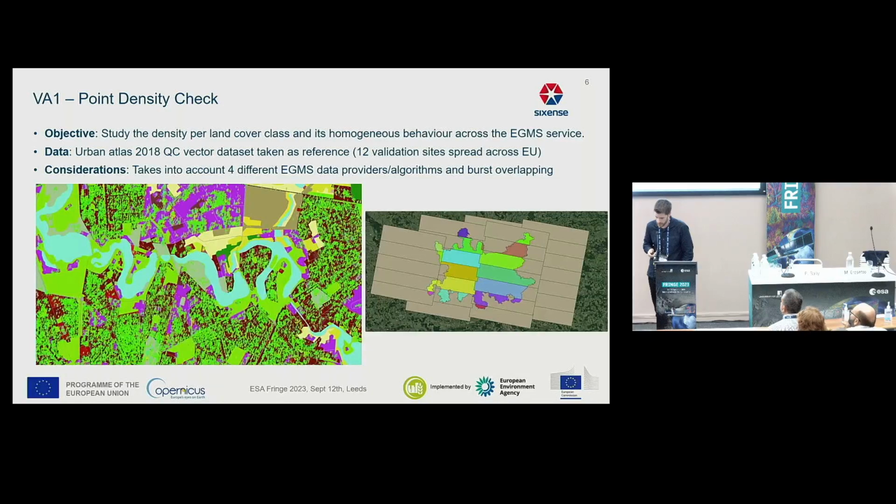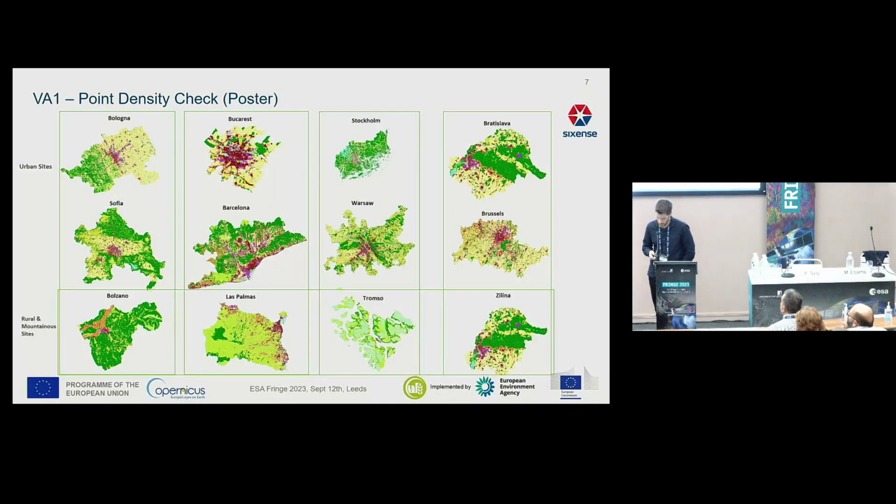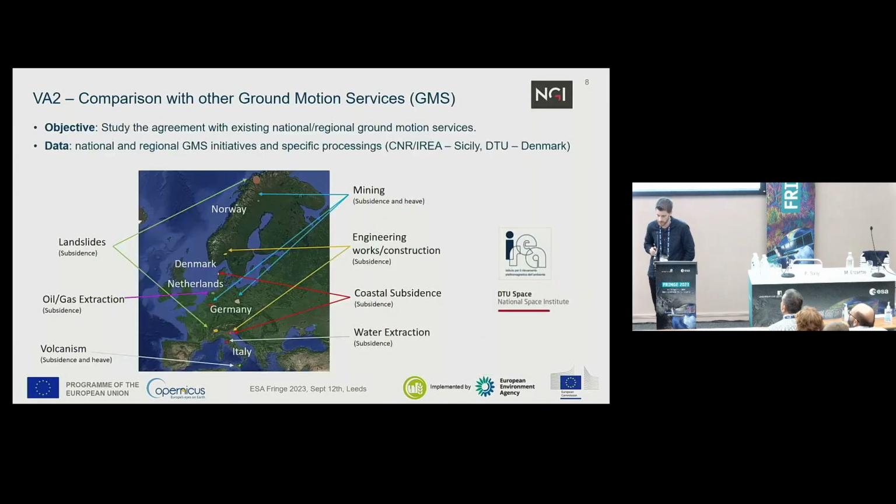Not only that, but you see on the figure on the right that we do the analysis separating the bursts, so we don't consider the overlap, to have the nominal densities. These are the sites we have chosen. Those are big urban areas coming from Urban Atlas, 3 sites for each of the providers, and let's say a more difficult site, a rural or mountainous area, for each of the providers.